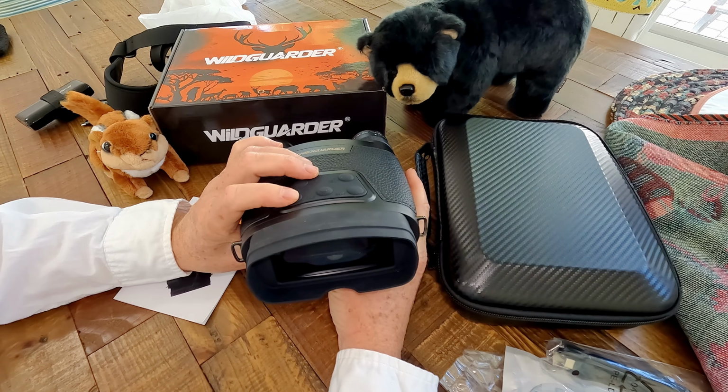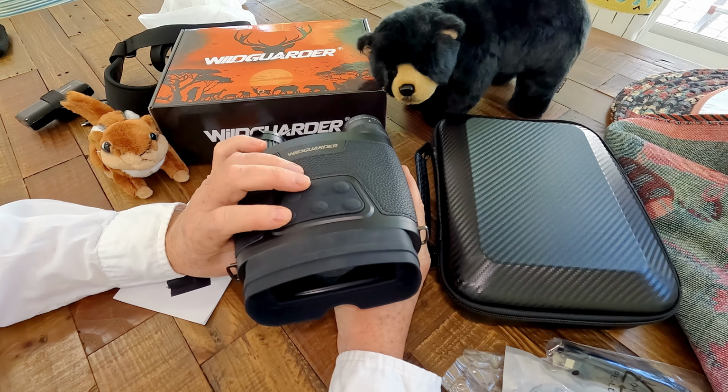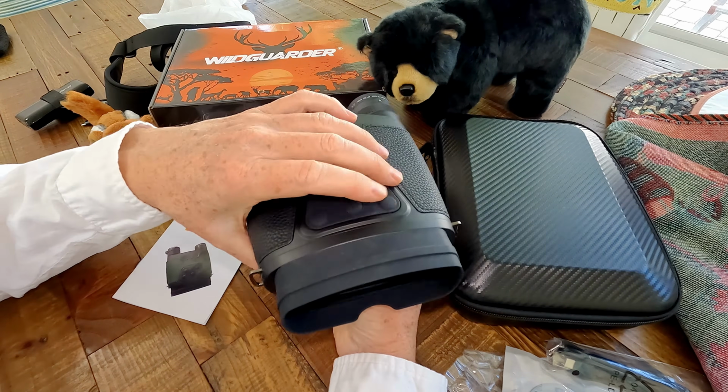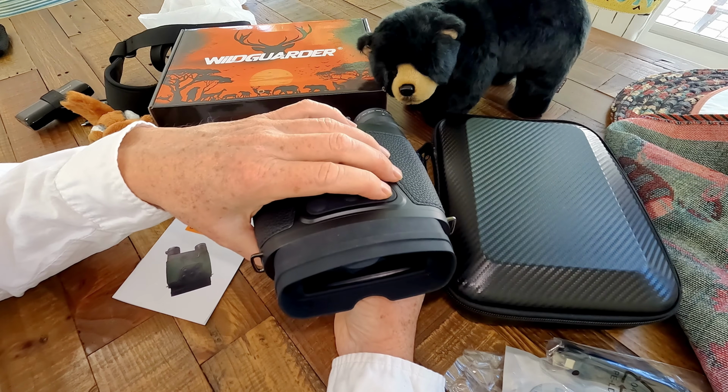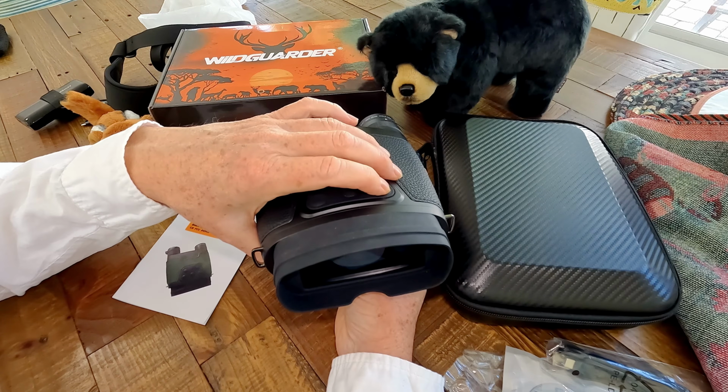And then the other button here is your mode screen. It toggles between photos, videos, review of your photo videos, and then the menu. And it has a real simple menu. And then over here is your execute button for executing commands in the menu and also taking pictures and starting the video and making selections.